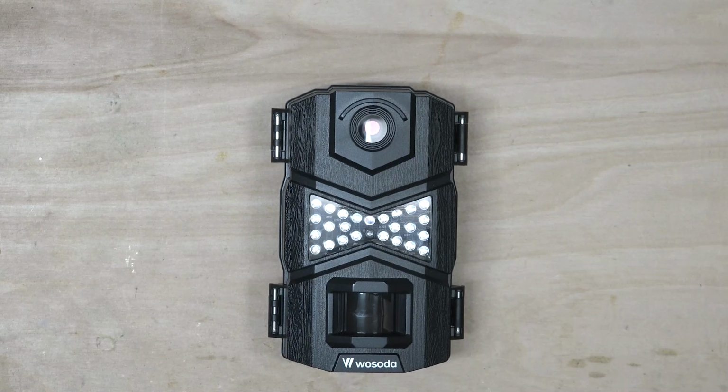Next, I'd like to go over some of the features. First of all, let me say again, this camera is available on Amazon for under $40. It takes 16 megapixel photos, 1080 HD videos, and you can program the interval between photos or videos from 5 seconds, 15 seconds, 30 seconds, 1 minute, or 5 minutes.